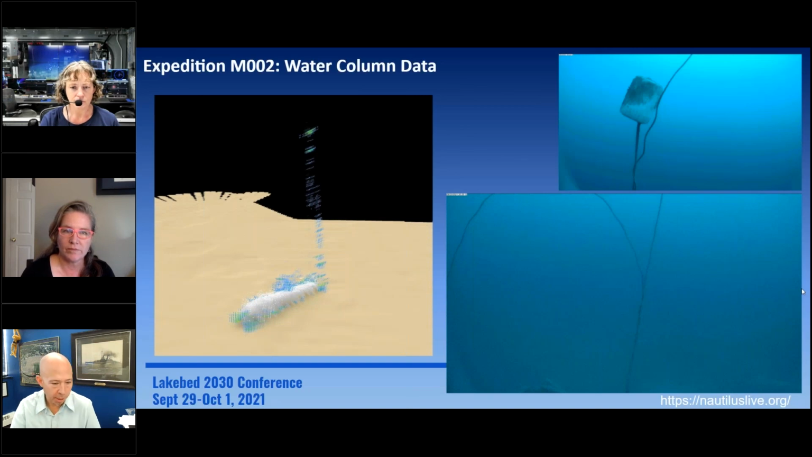We've had a couple of questions come in now, and one thing I'll start with is someone's asking about the difference between water column and backscatter. If you could explain the difference between those two.